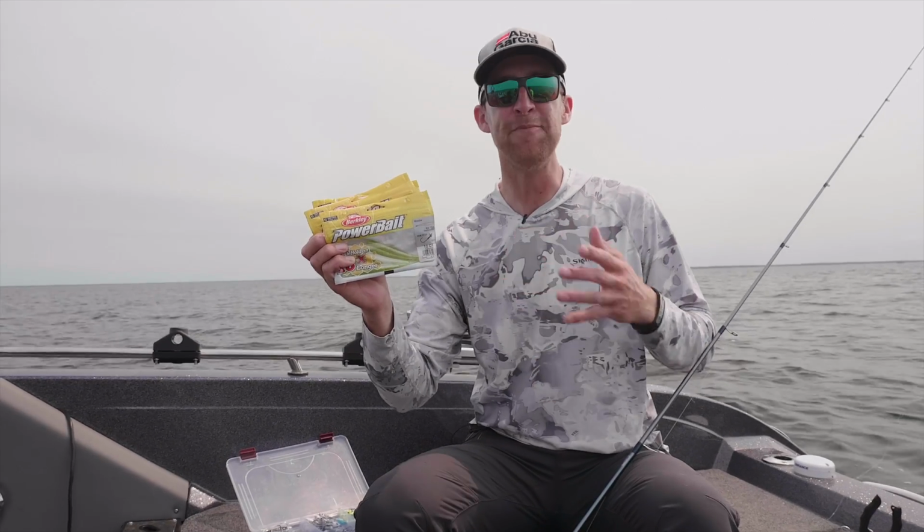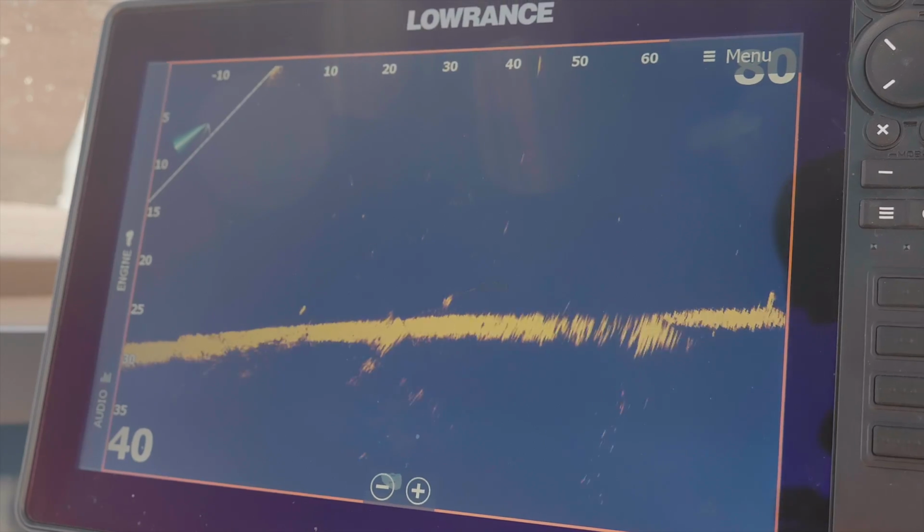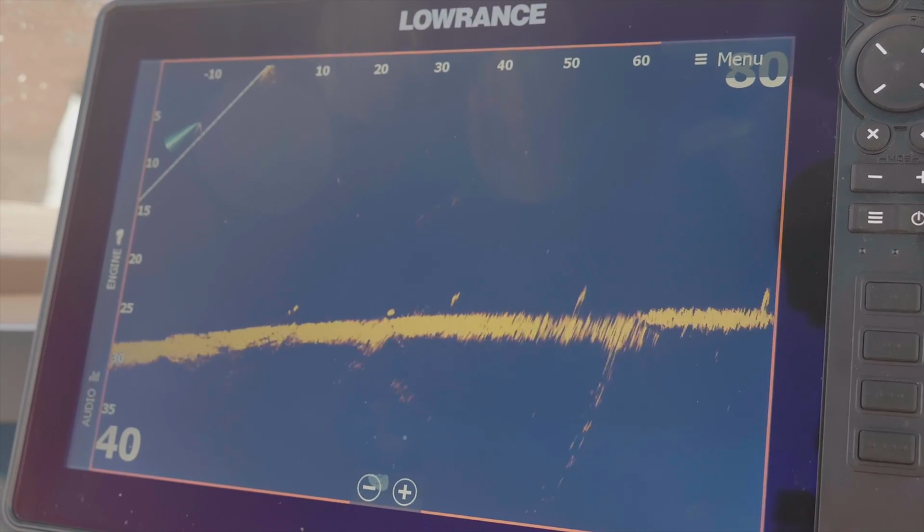So next time you're out on Lake Mille and you wanna have as much fun as we have today, keep it simple. Put a 1/4, 3/8 ounce jig head on, couple it with a Berkley power minnow, and you're gonna be giggling just like this all day long.